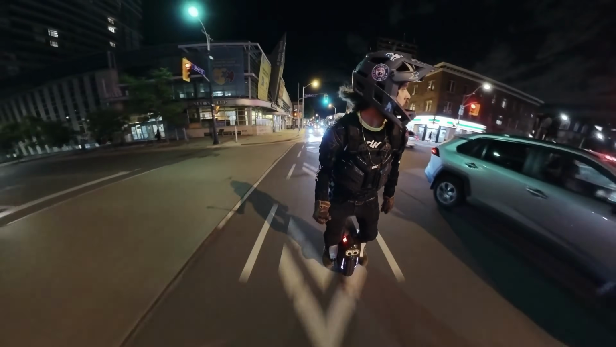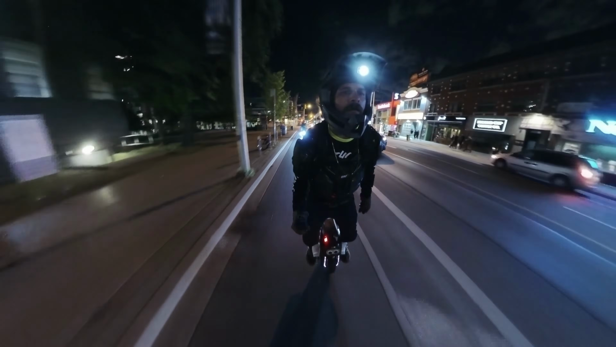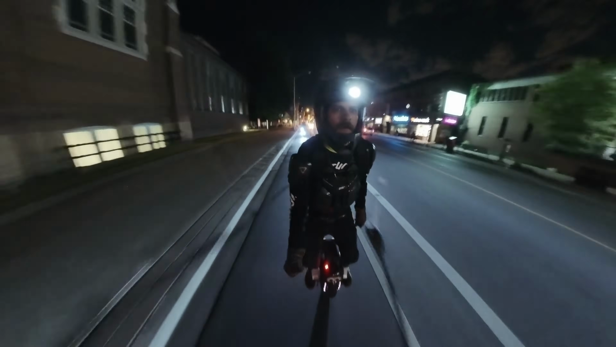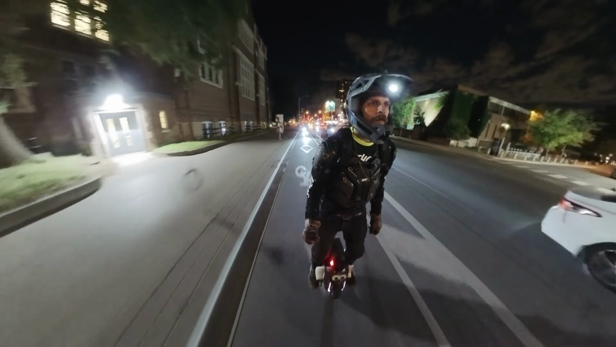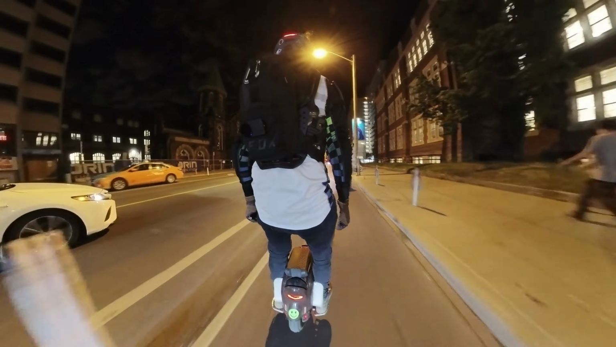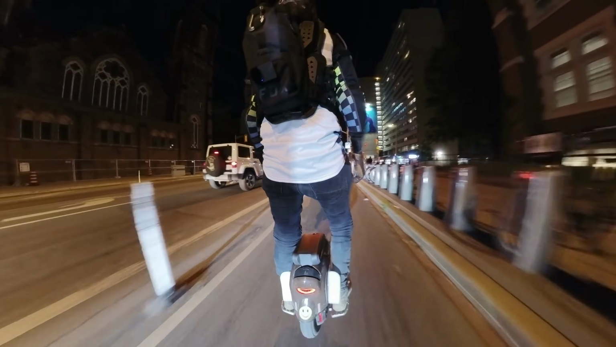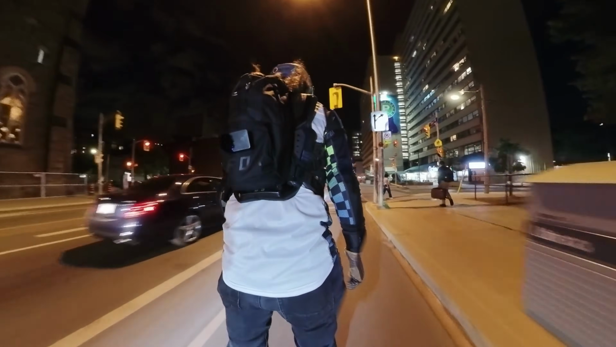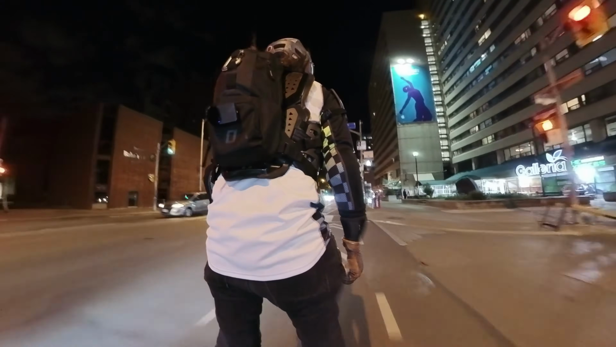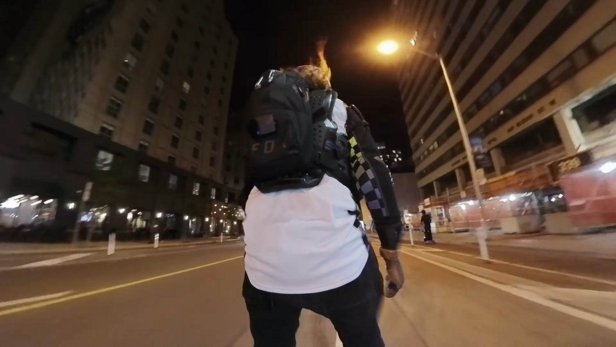You hear I'm in the bike lane, but I'm going faster than that car, so most of the time I prefer to be in the road. But if there's no traffic in the bike lanes, sometimes you get away with avoiding cars and getting across the city quicker. So, like I said, in and out, just using discretion.